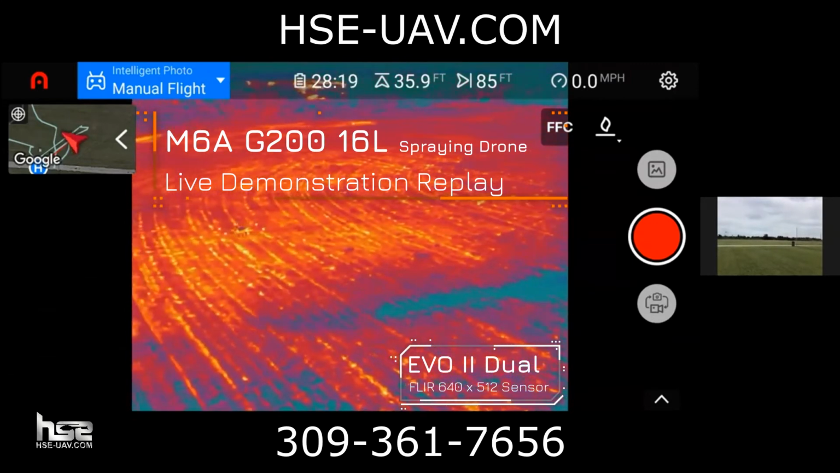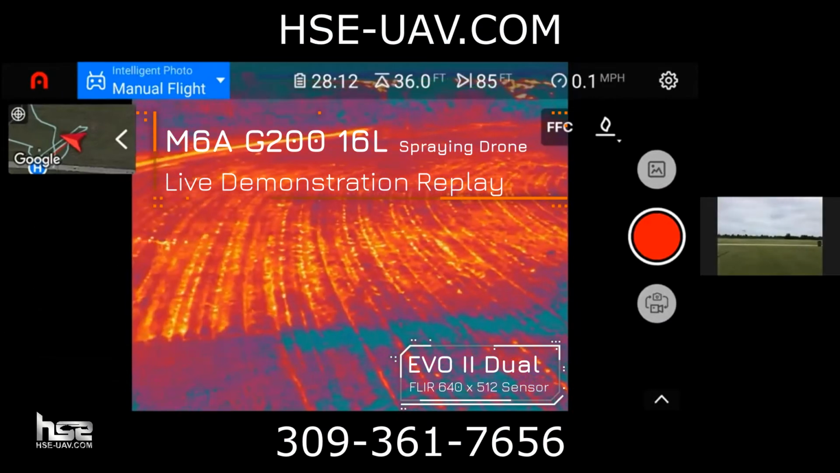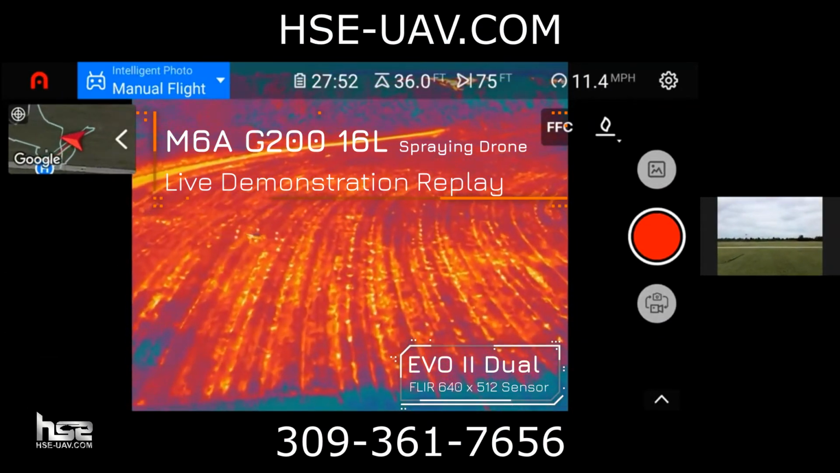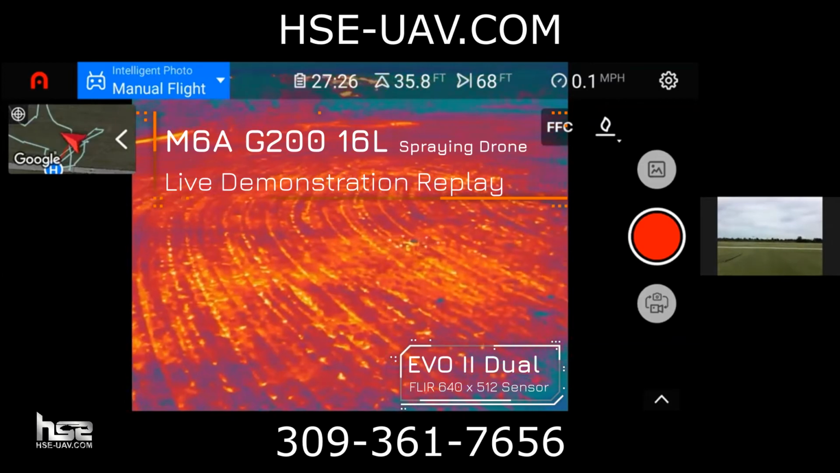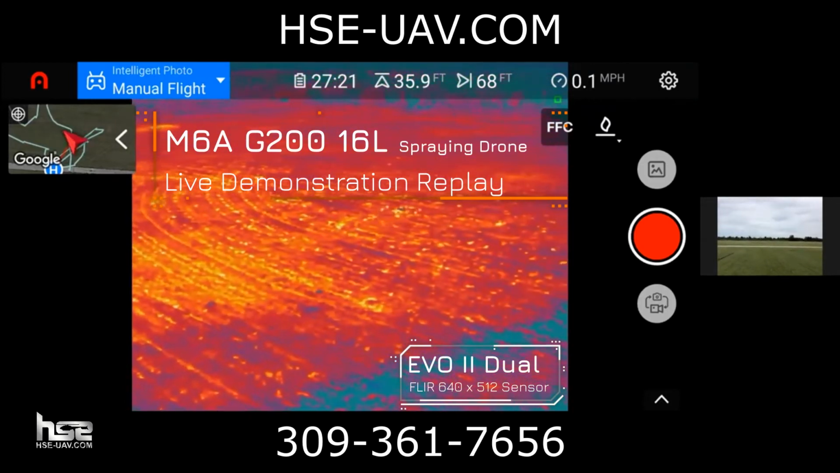That water that's landing on the ground is changing the temperature of the ground. You can see the swath beautifully. We'll get a little closer here. Again, as the water lands on the ground, you can see it perfectly here.